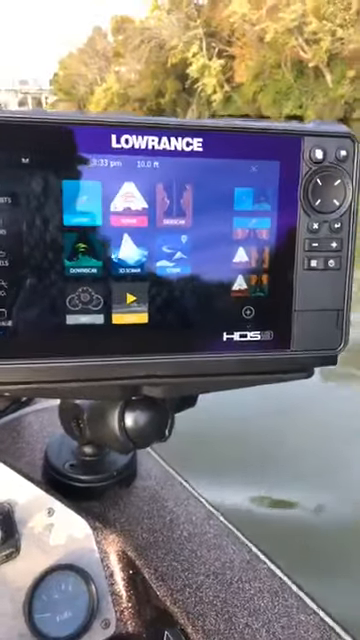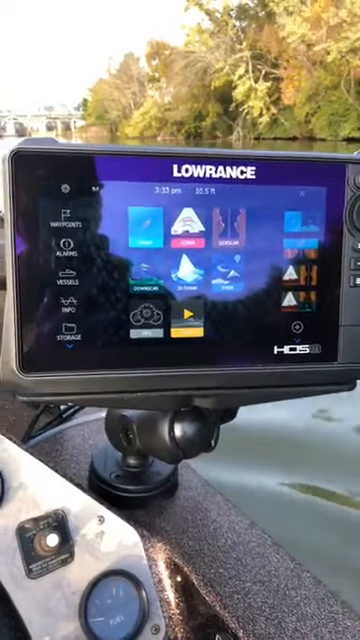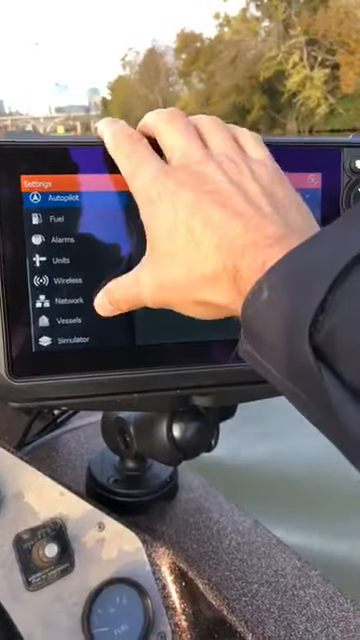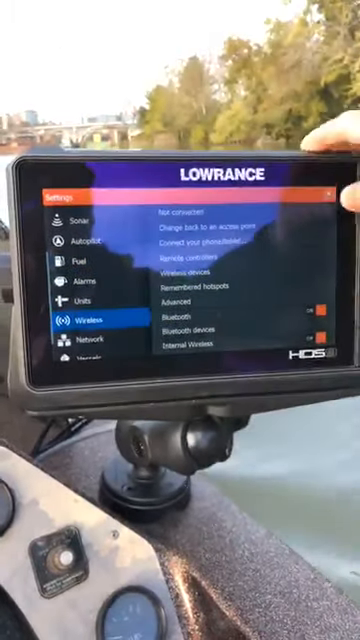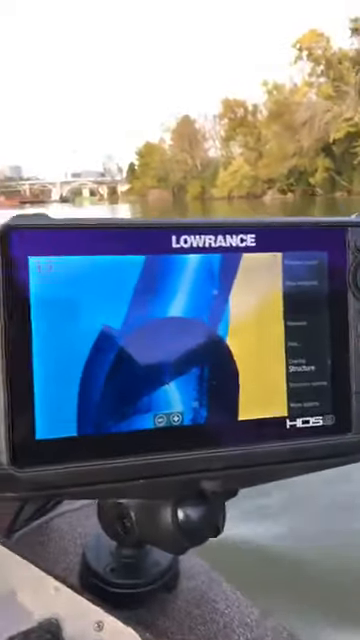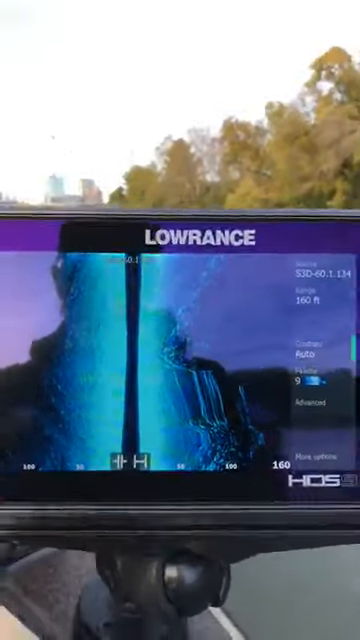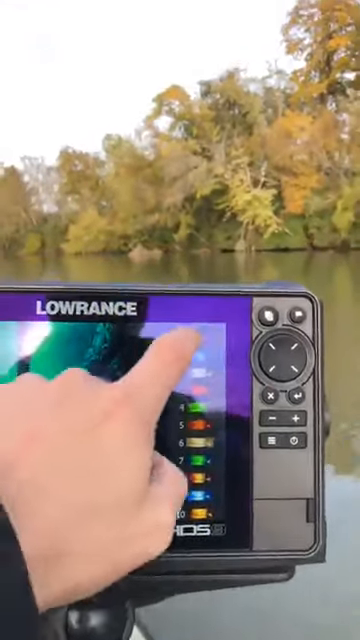So here's your main menu. Everything's customizable as far as your panels go, just like your HDS line. Your settings is kind of a little different tab up here than being on the main bar. But you've got your full network, wireless connectivity, connect to your hotspots, open up any software updates. But the resolution's where this thing, let's get on this side imaging. Here we go.